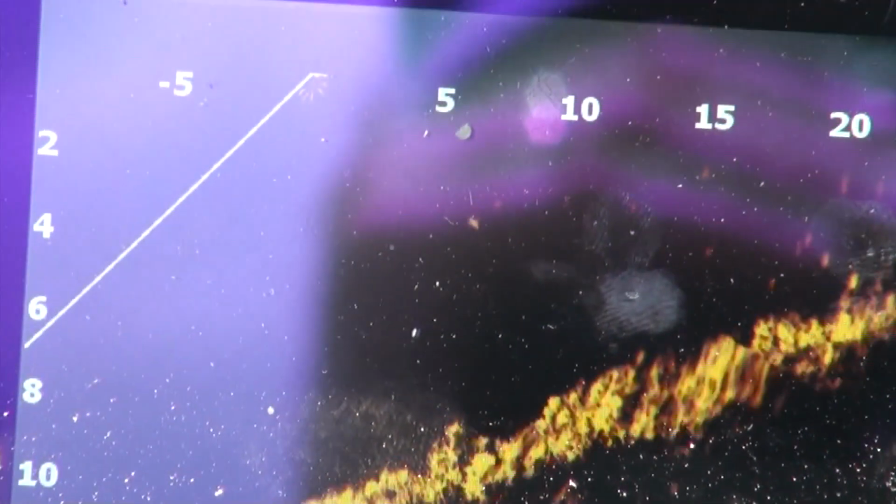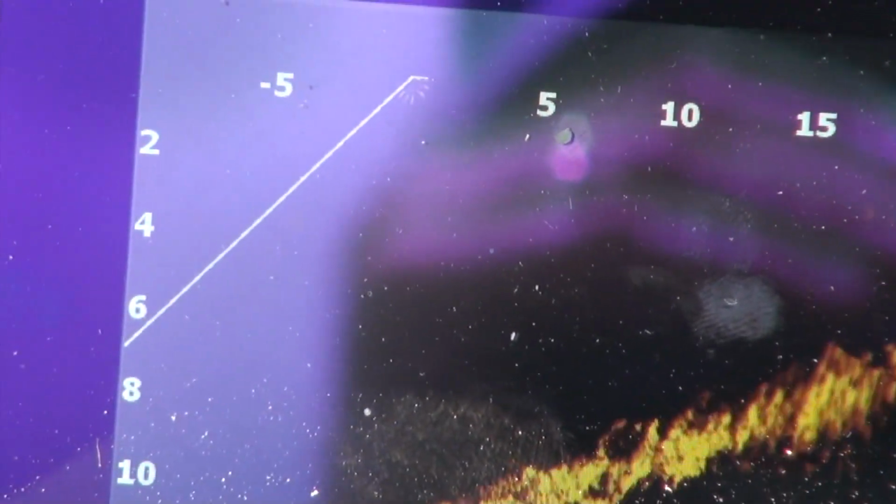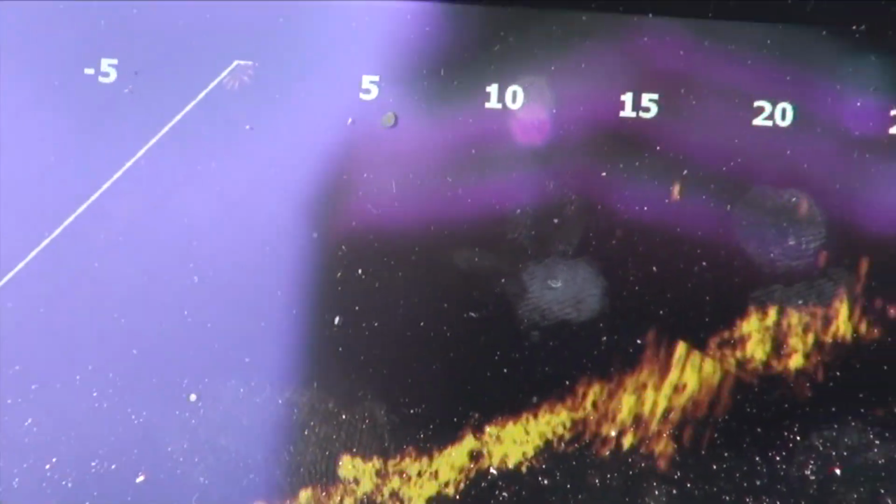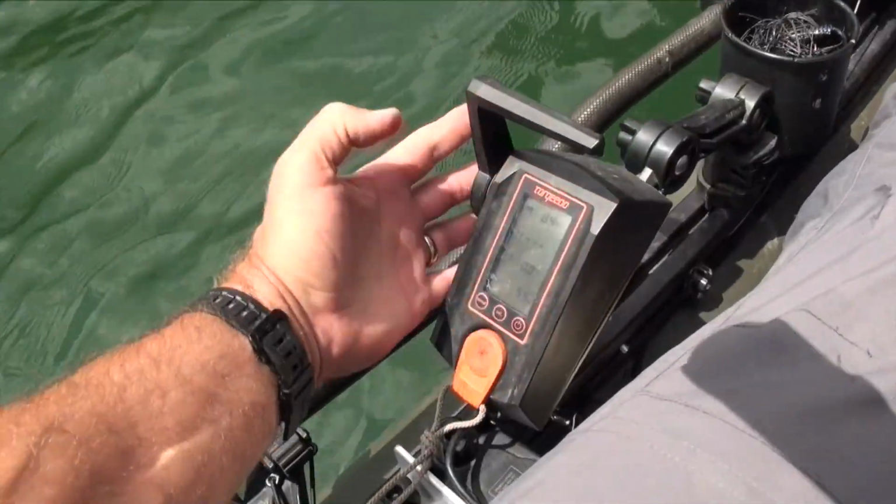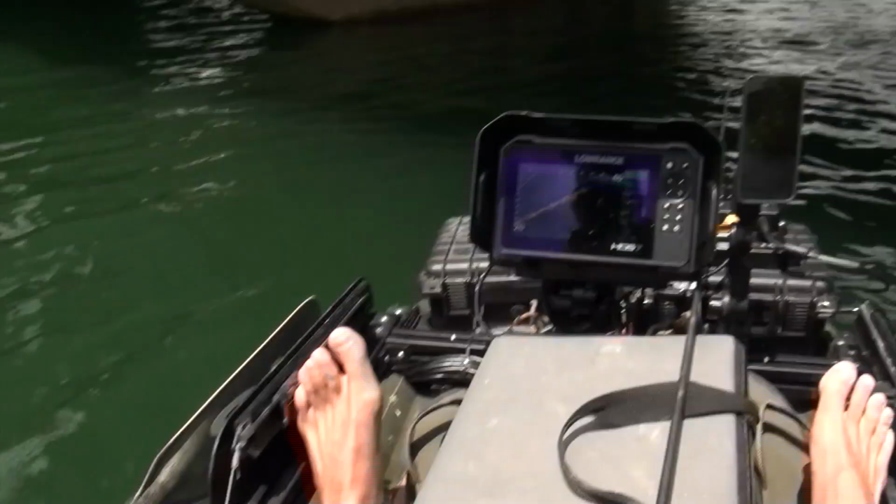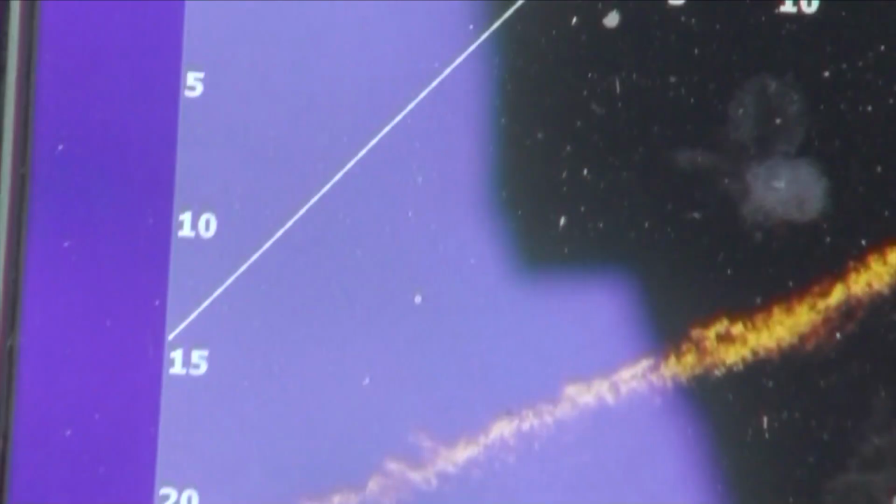I almost feel like I want to get stationary again. Stopped is how I'm getting the best idea of what I'm looking at, stopped and panning, but I do think there's value in moving along at speed and just seeing what's over there. But for sure we got a bunch of fish in this area.